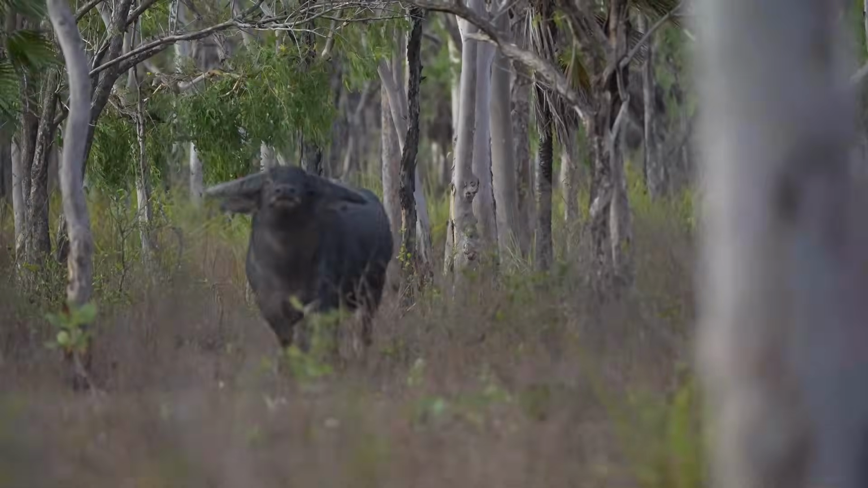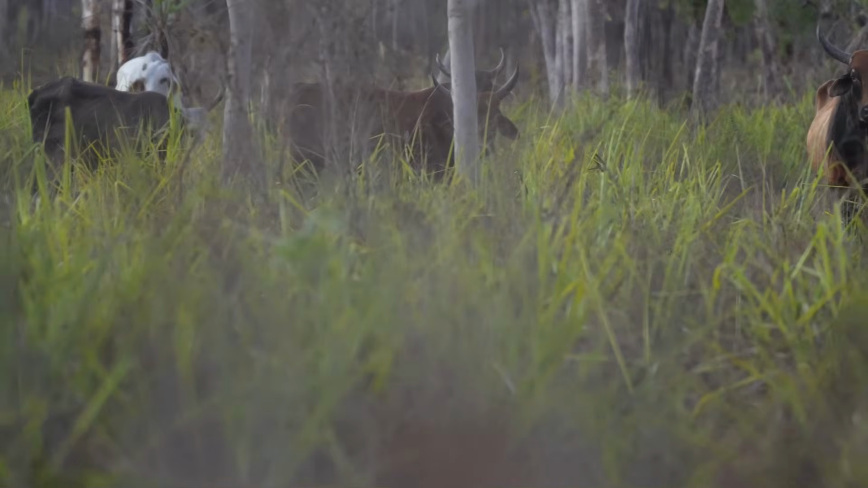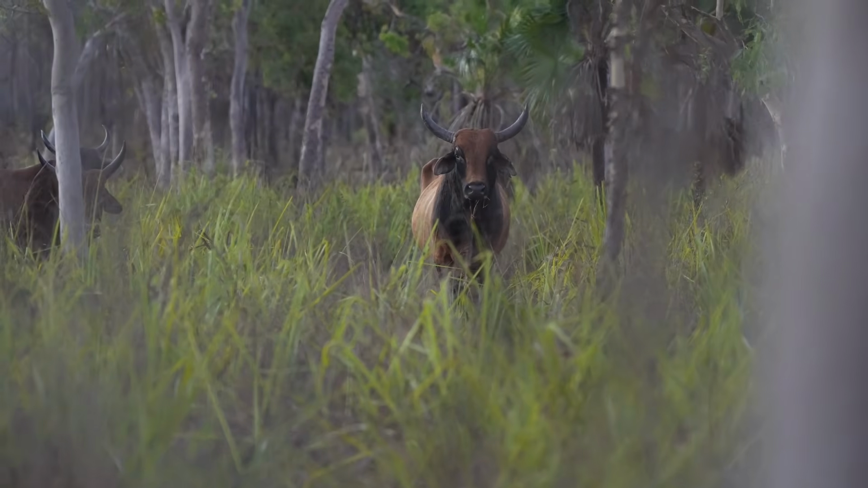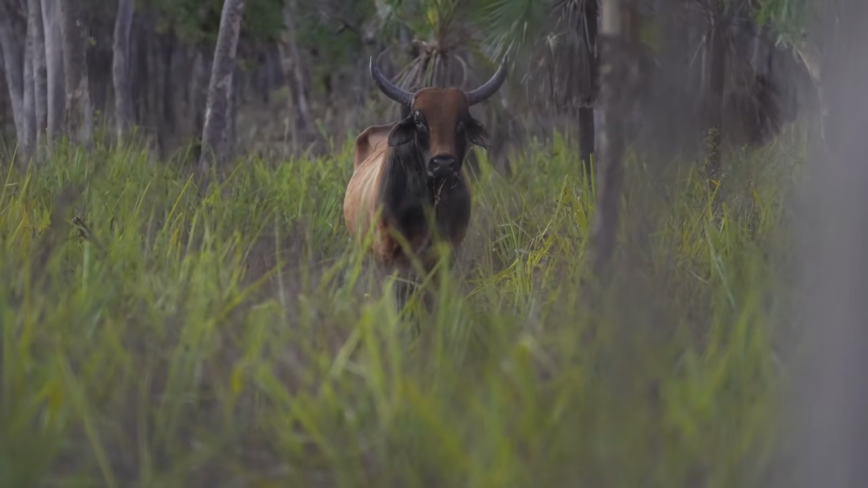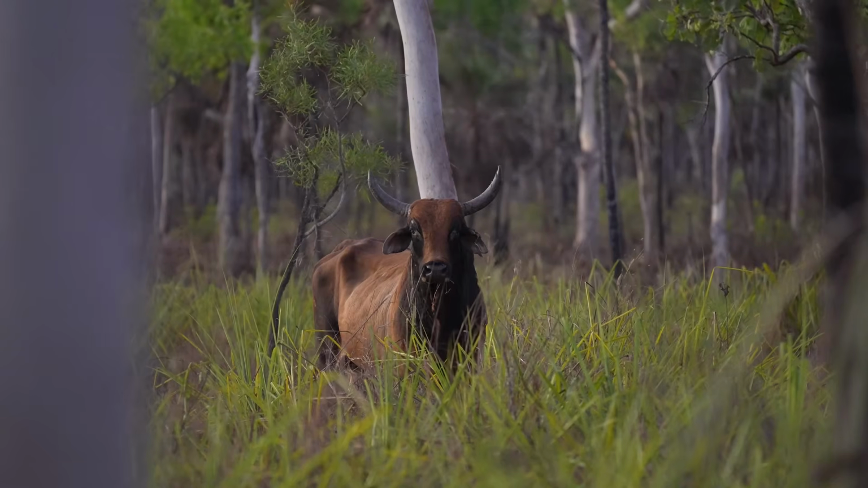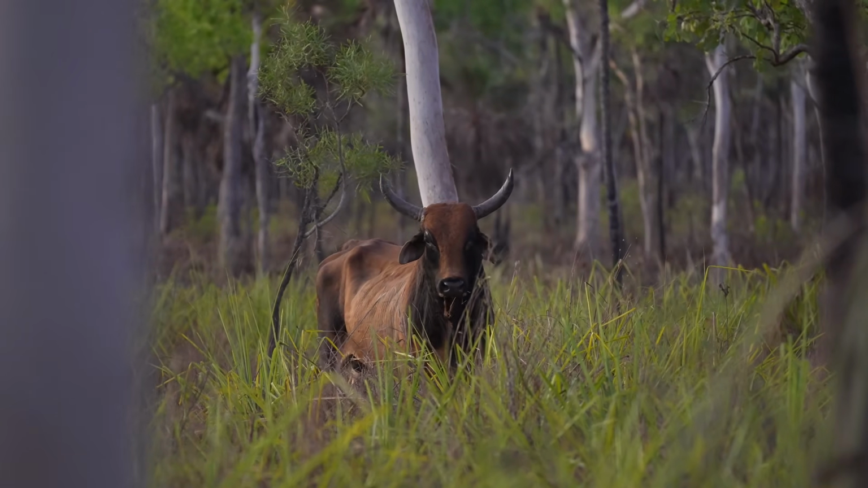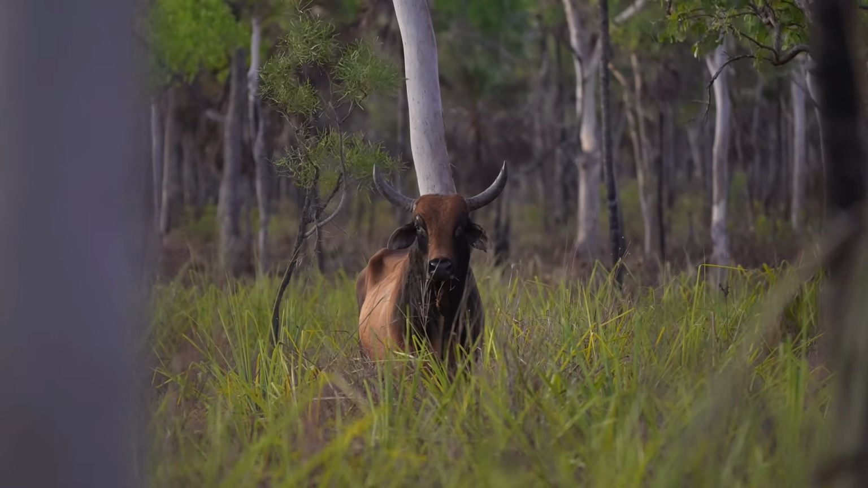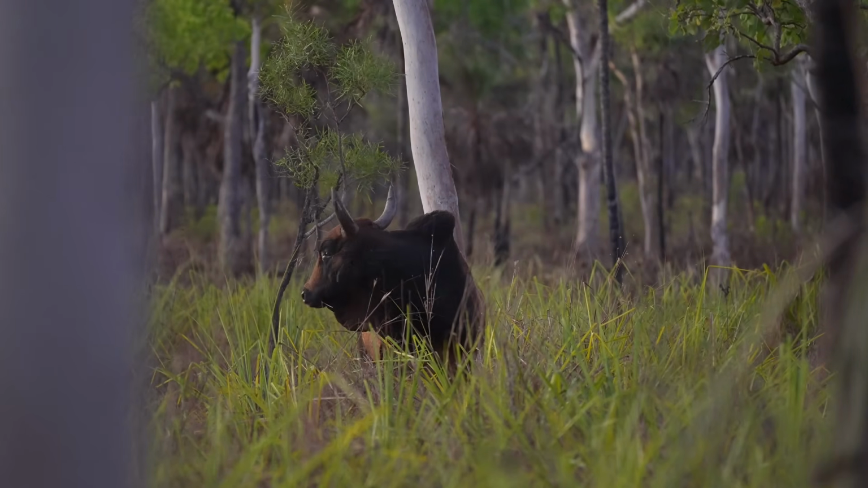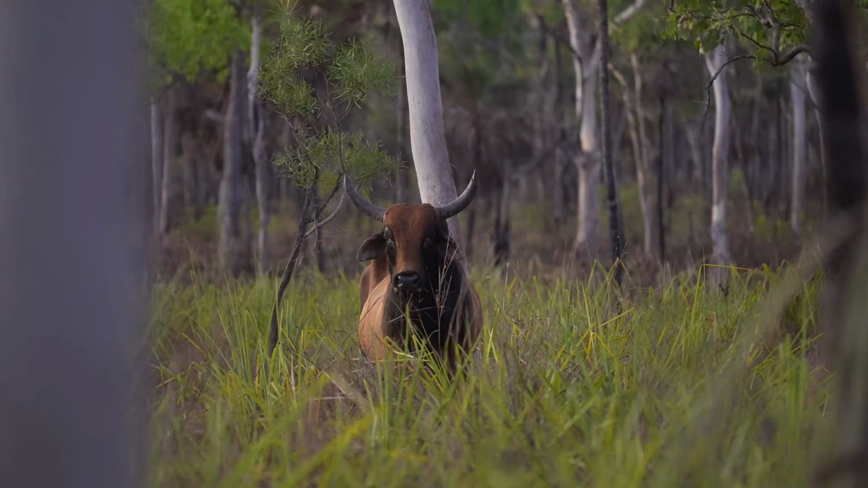We've got a buffalo up here in front of us. If I pan round this way, scrub bull there. You alright?